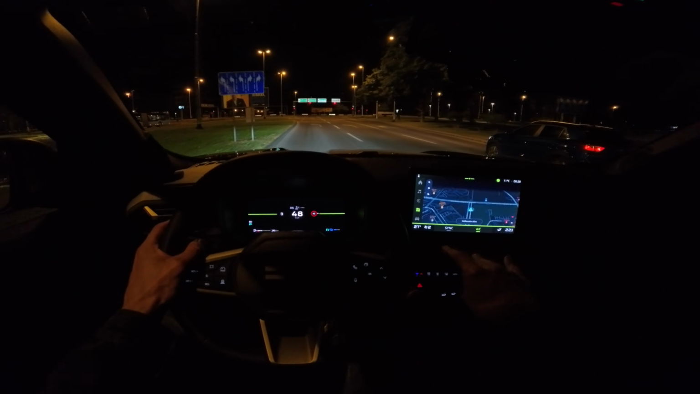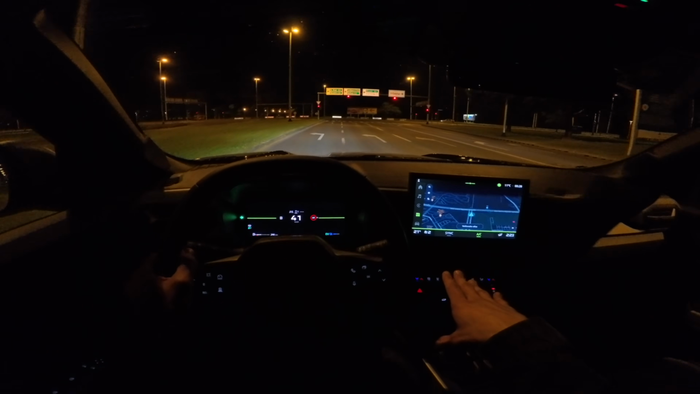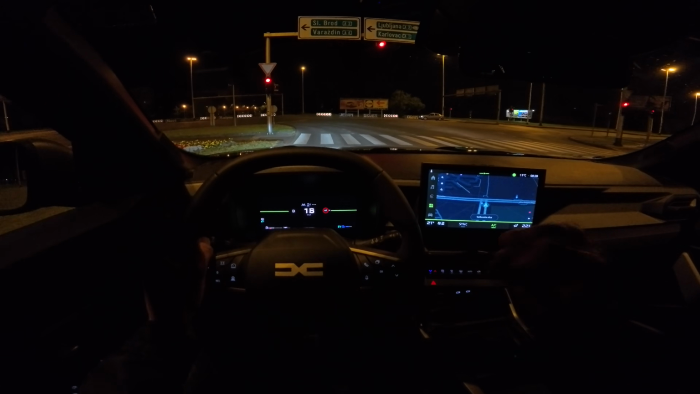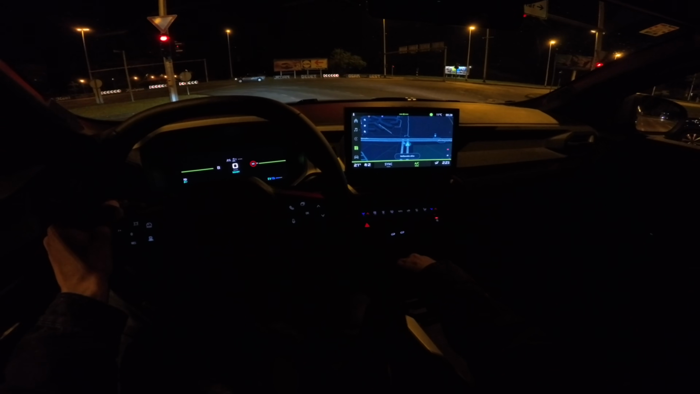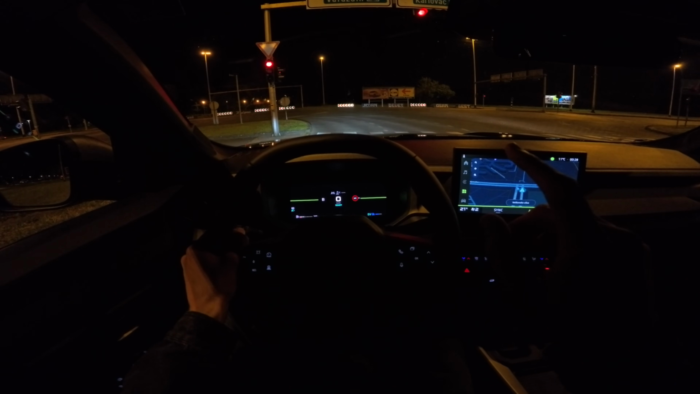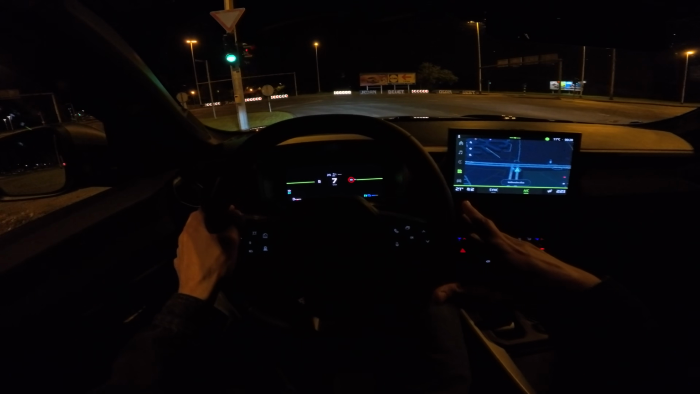Let's talk about the driving here. Brakes are not super aggressive, pretty good. For the most part I haven't used them because I'm just using the recuperation, but when you stomp on them, they're pretty good. And I've told you about the automatic, it works okay, and the handling is good. There's slight leaning, it's a tall SUV.